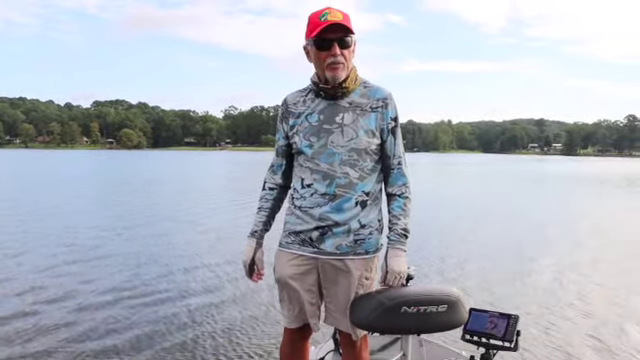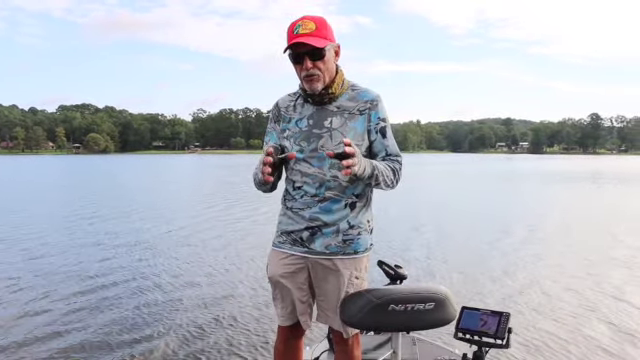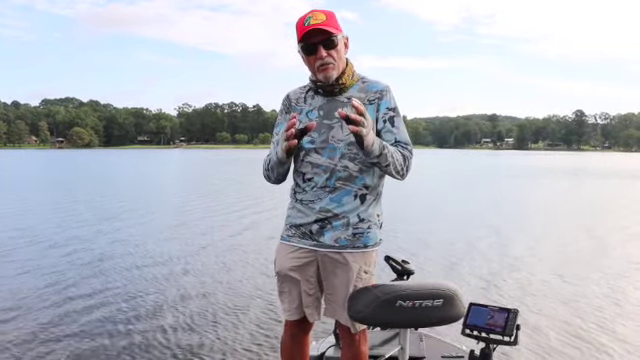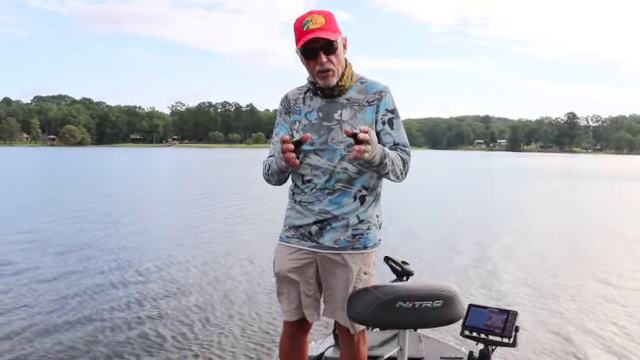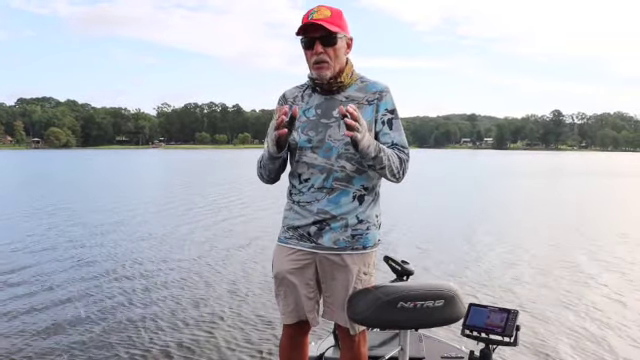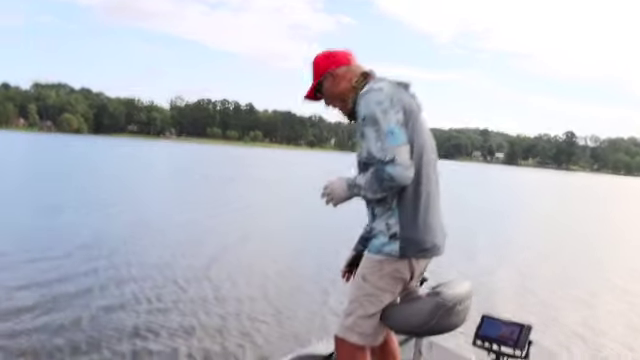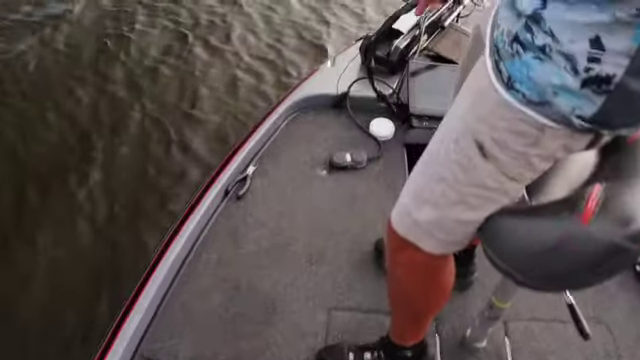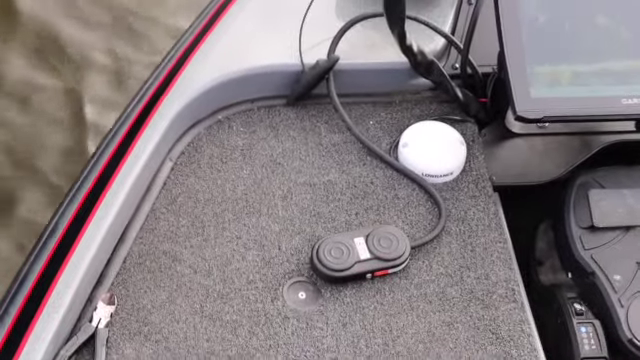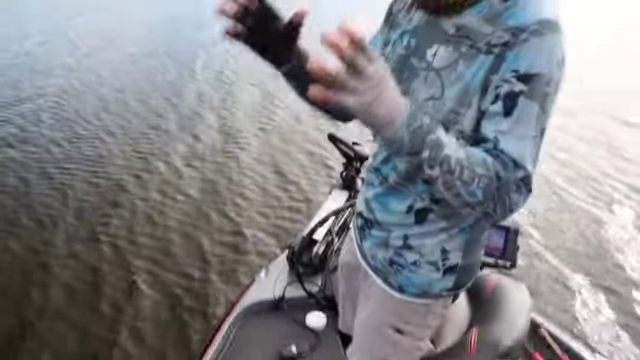But after I found out about the turrets, RITE-HITE makes a turret that you can actually put your transducer on that has a remote control, and you can keep your boat stationary with spot lock on your trolling motor and stay in one place, and you can move your transducer around with this little foot pedal that we have here on the RITE-HITE unit. And you can actually move that around, and you can keep up and scan and find these fish and see what they're doing and where they're going.